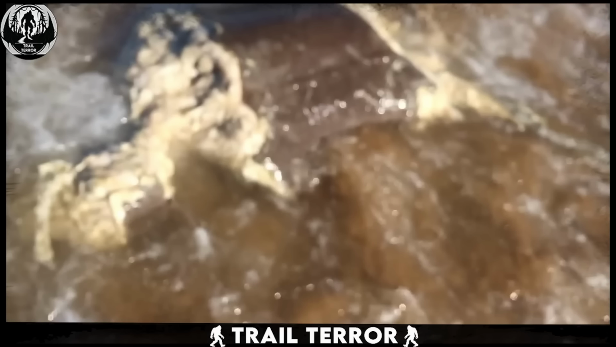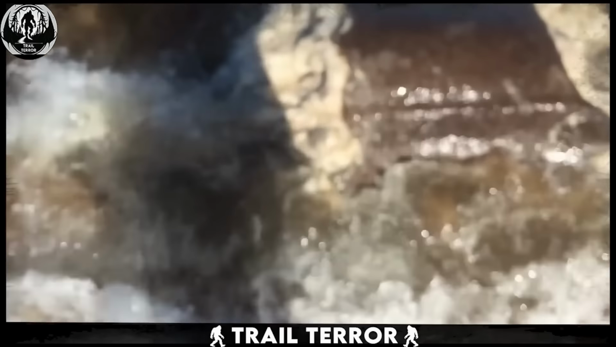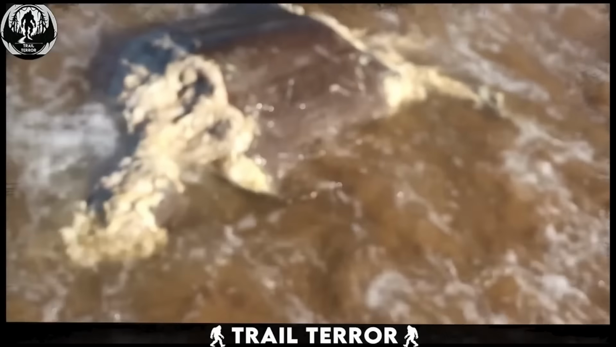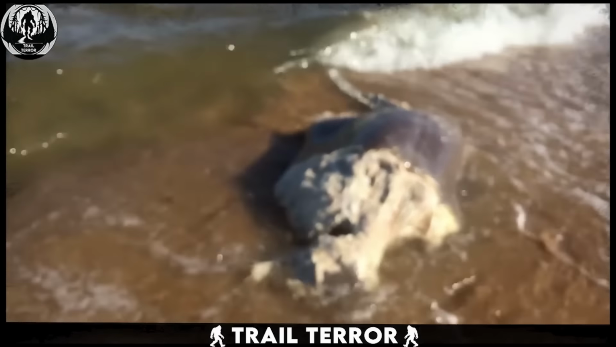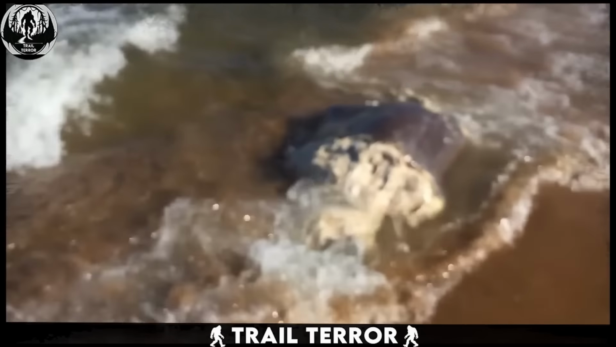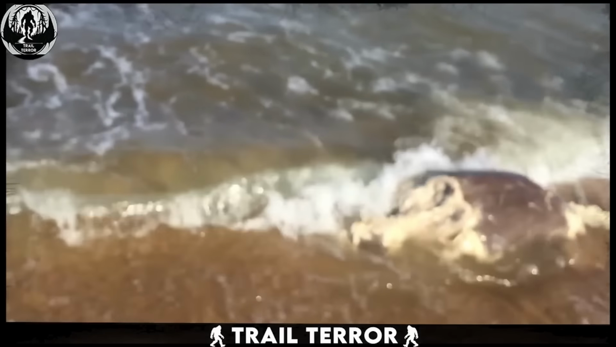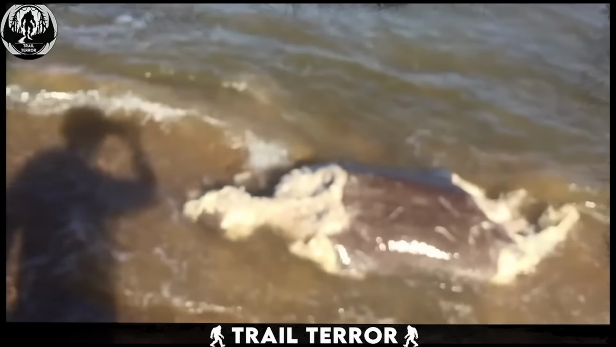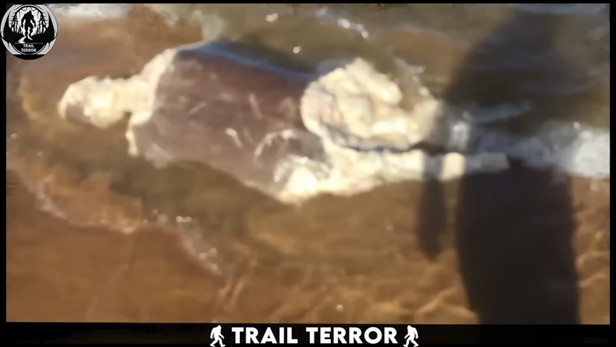Now, I'll admit, the frustrating part is that the video is blurry for about 90% of the time, making it difficult to discern the exact details of this mysterious creature. However, from the clear 10% we do get, it appears that this could be a body part of some larger sea creature, perhaps a whale. It's almost as if it's a torn piece from the whale's anatomy. But hey, that's just my speculation.